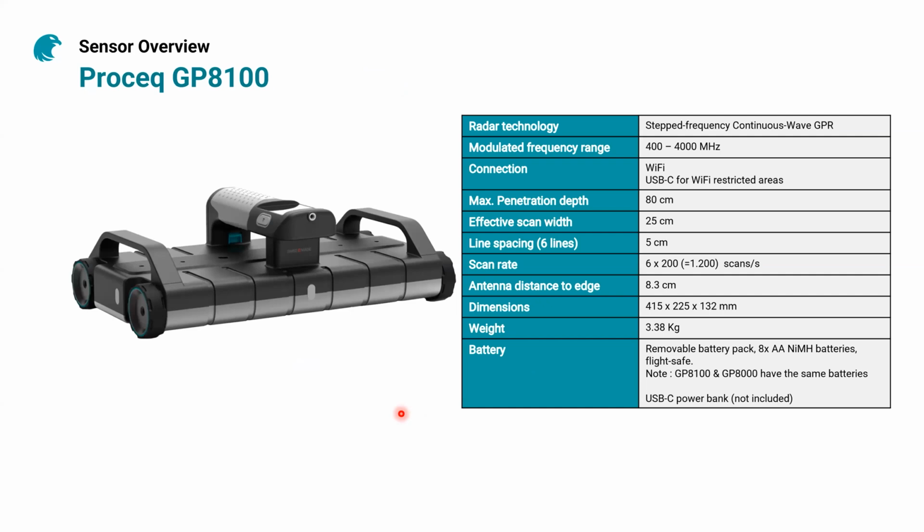Let's talk a bit about the specs. The GP8100 is the newest addition to the GP series of Screening Eagle Technologies ground penetrating radars. And as you may know, or if it's the first time that you hear it, we are using the stepped frequency continuous wave ground penetrating radar technology. I will discuss in a bit more detail in later slides about the technology and what advantages it brings.